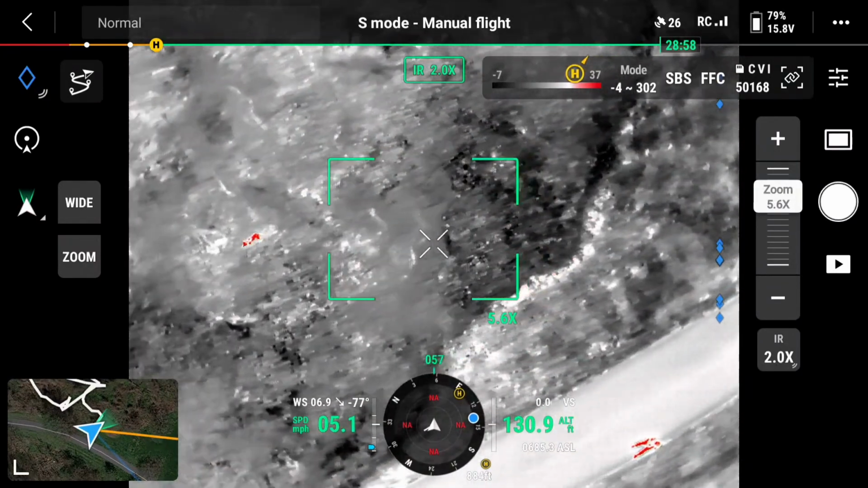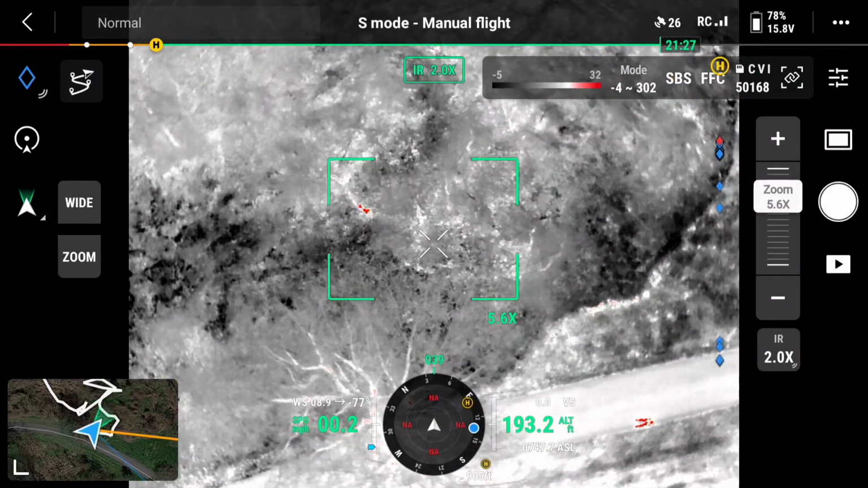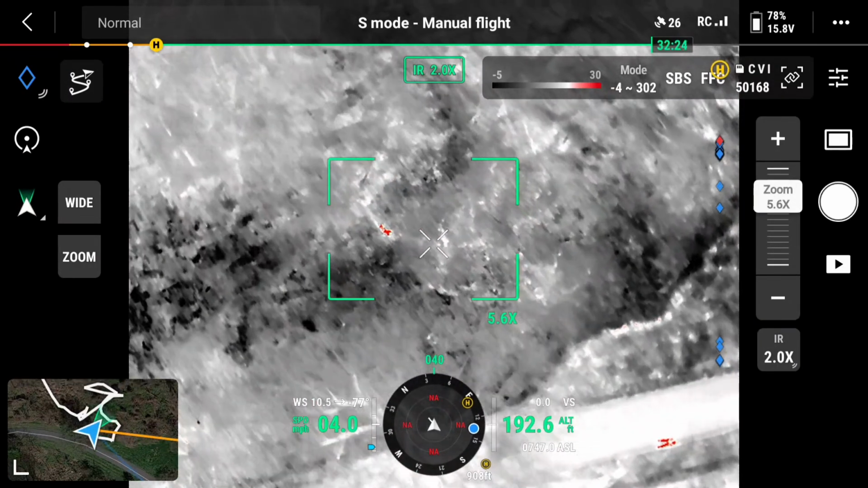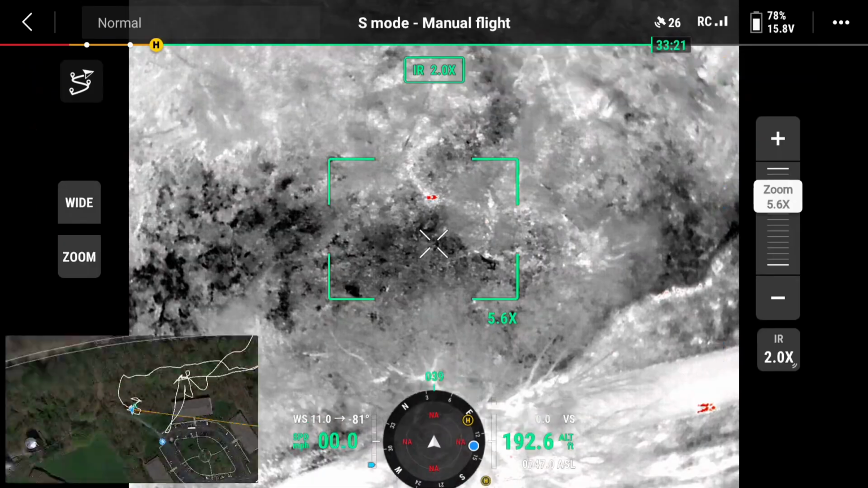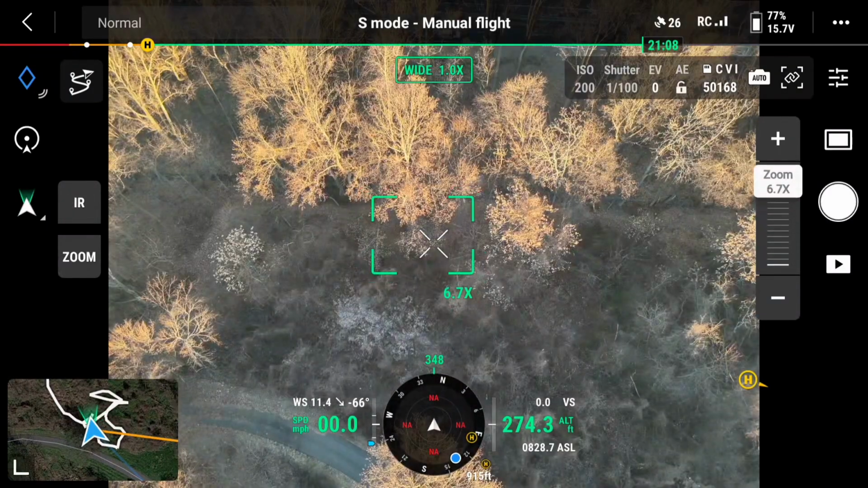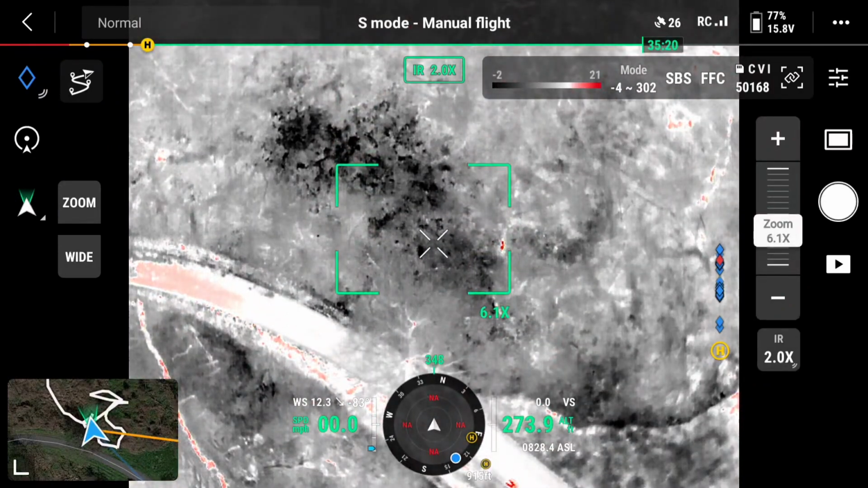Yeah, so he saw you, turned around, but he's still pretty much right in there. I can hear him. Is that you right there? Yeah, so he's halfway in between the two of you.